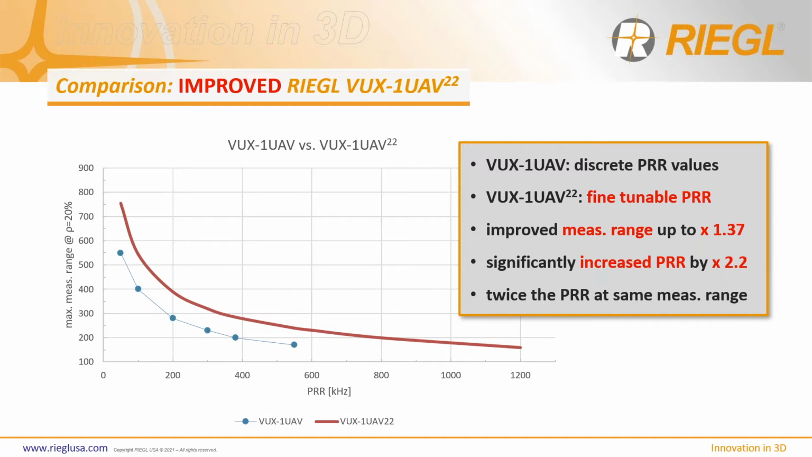The measurement range improved by a factor of up to 1.37, and this offers a maximum laser pulse repetition rate improvement by a factor of 2.2. And this enables the new VUX-1 UAV to operate at twice the pulse repetition rate as before for your given measurement range.